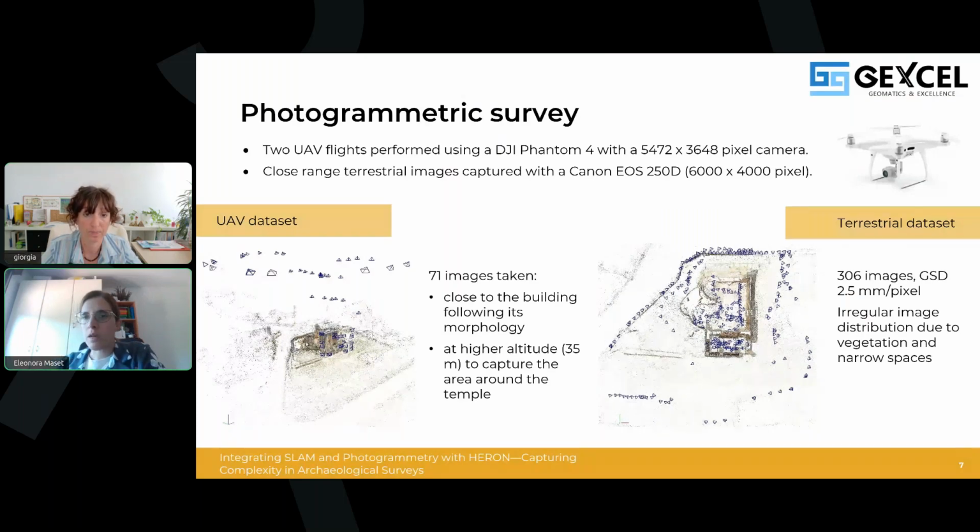Well, the photogrammetric survey was carried out using a combination, in this case, of UAV and terrestrial photogrammetry. For data acquisition, we captured two sets of images, one close to the structure, to the temple, following its geometry, and one at a higher altitude to cover the surrounding area, as you can see in the left picture.